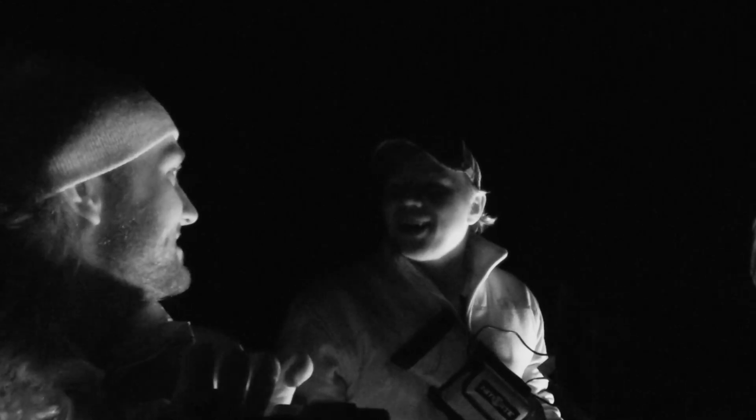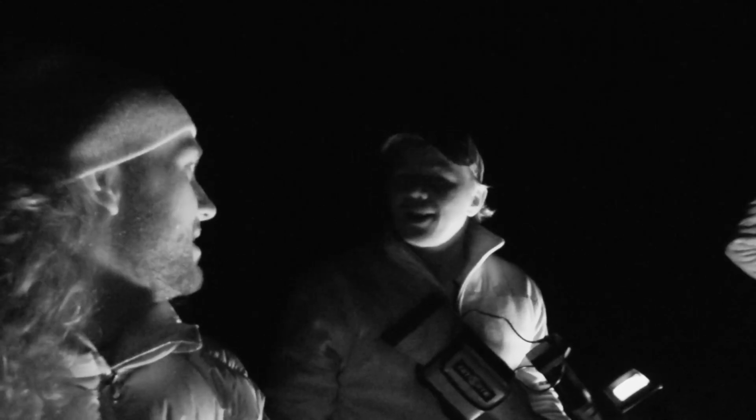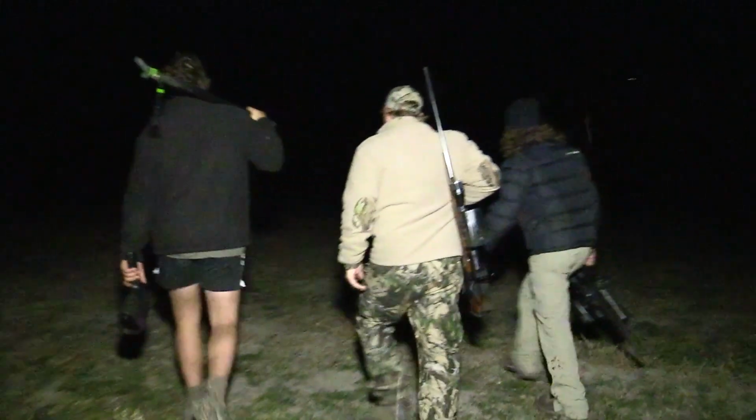That's ridiculous. Is that one of your best shots? That is my best shot ever at night. And I was kind of hoping I got my range right, because if I was 10 meters off, I would have missed him. So that was a very lucky shot.